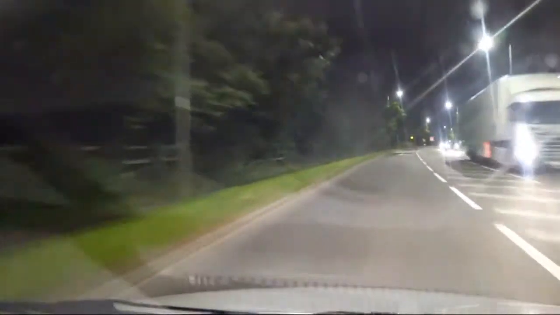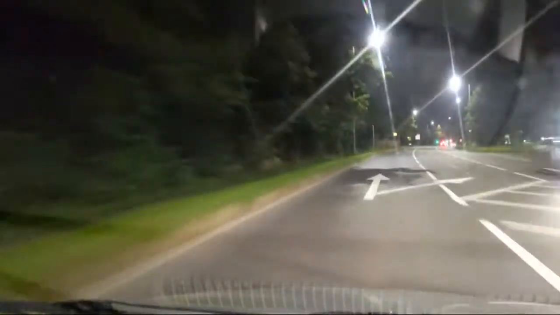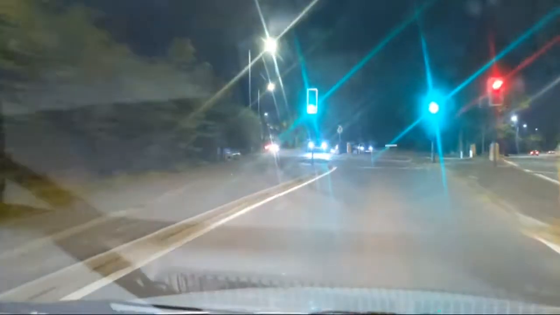So doing a steady 40 in a 40. Not really used the accelerator or the brake much since we came off the motorway. That's the speed camera, and this is the traffic lights where we turn. The car behind me is going left. Again, take your foot off the accelerator, and the car naturally slows down to 30 for the 30-mile-an-hour zone, which we are now in.